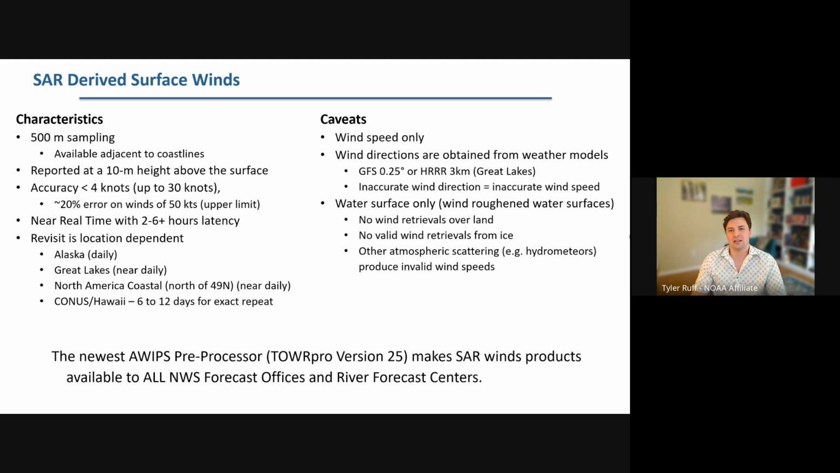So as for caveats, the SAR produces wind speed only. It does not measure direction like the scatterometers do. So as I mentioned, in a GMF, we do need the wind direction in order to calculate the wind speed. So we obtain the wind directions from weather models instead. The main one that we use is a GFS quarter degree model, but we do also use the HRRR model, which is 3 kilometers over the Great Lakes. But this does mean that if the model reports an inaccurate wind direction, we would get an inaccurate wind speed. I'll show an example of that in the next slide.